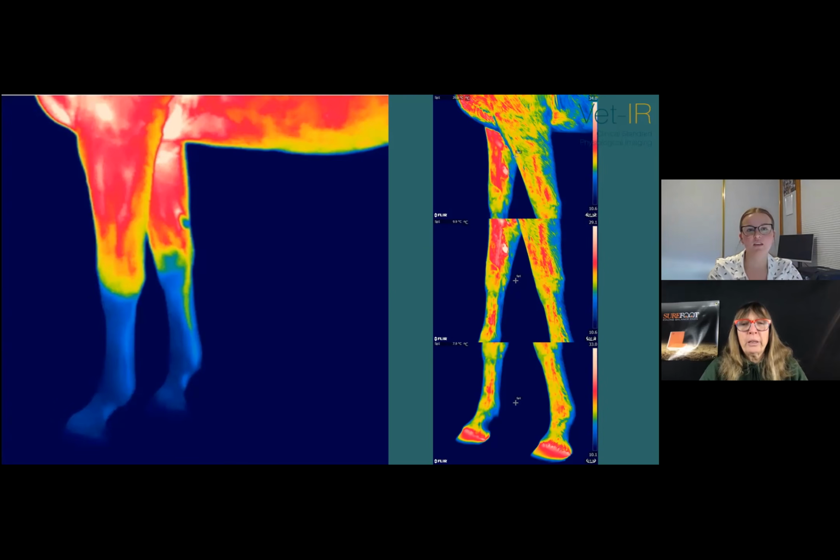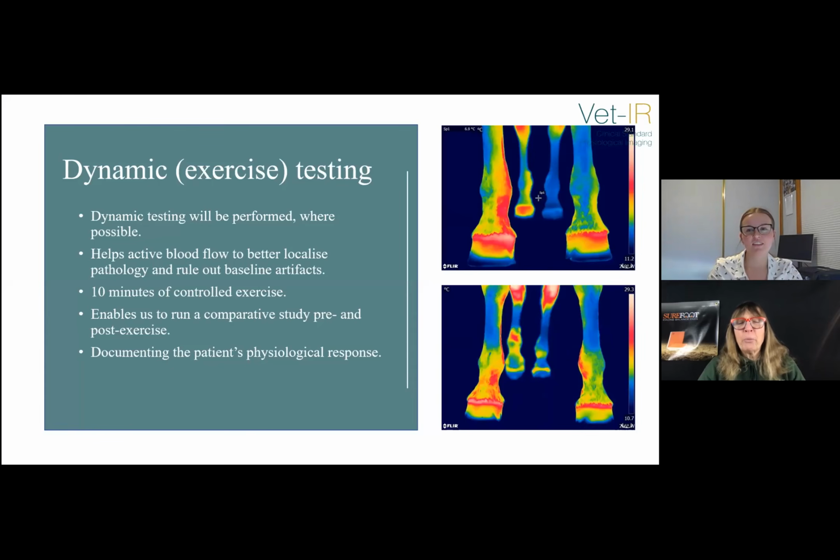A lot of warmth in the, you don't realize how much blood flow there is down in the feet, do you, until you see it? No. Yeah.